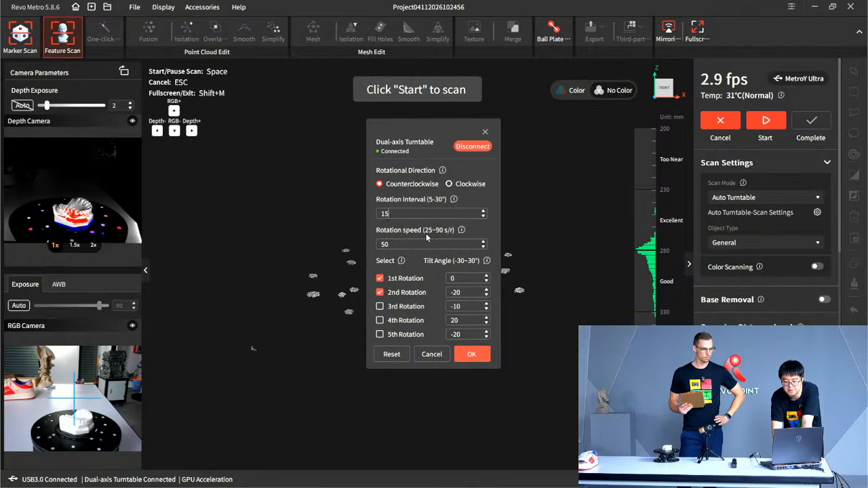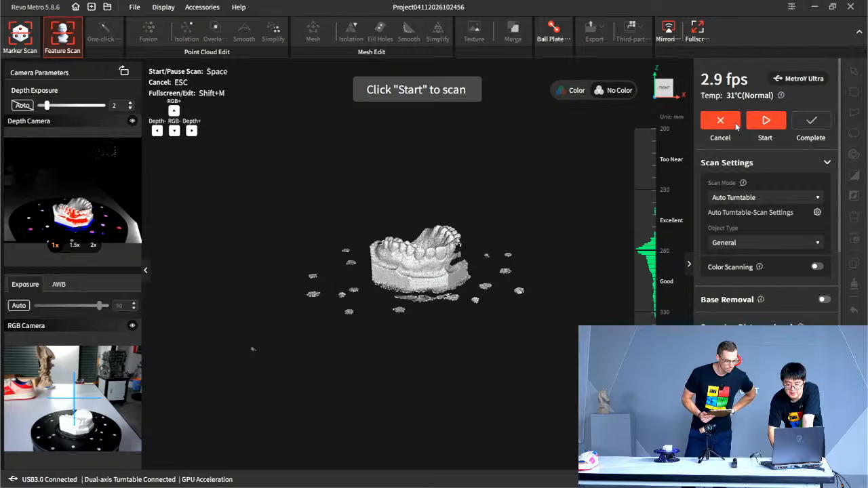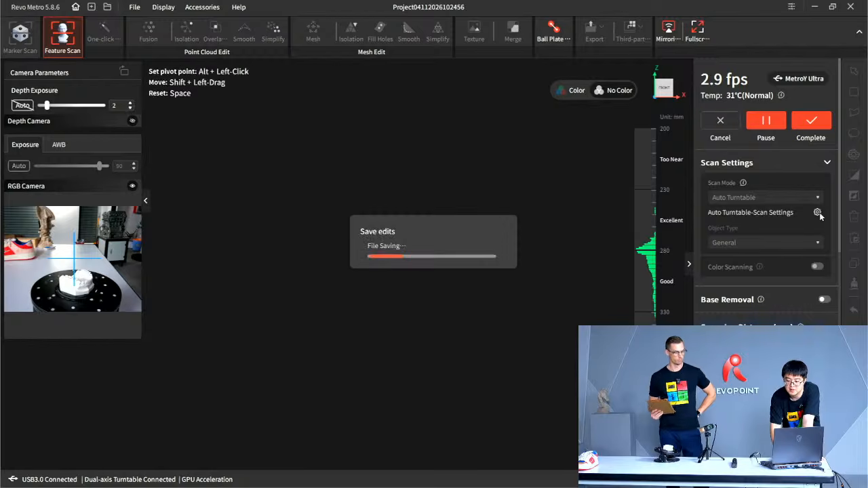And the rotation speed, the bigger number is actually slower the turntable will do. So 50 seconds per round, good. And tilt angle, you can choose between minus 30 to 30. Kind of forget what side. So it's always good to test it first. Let's see which side it turns. Perfect. So the first one turns to the left.